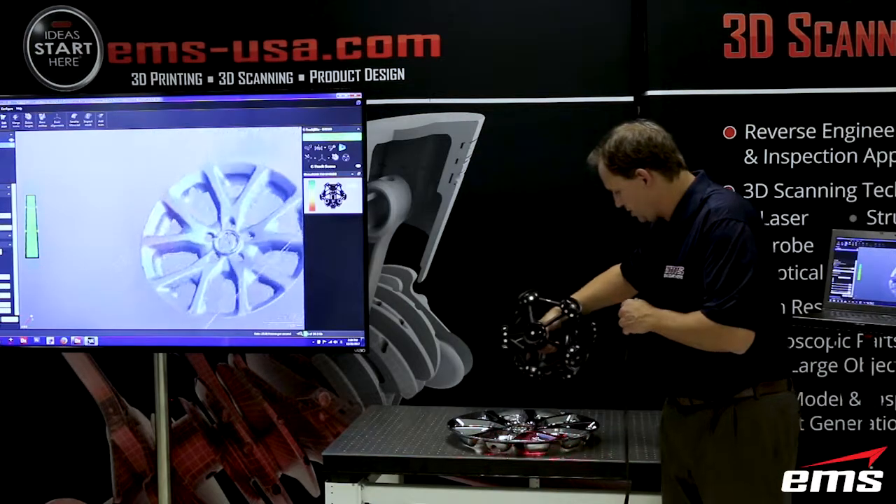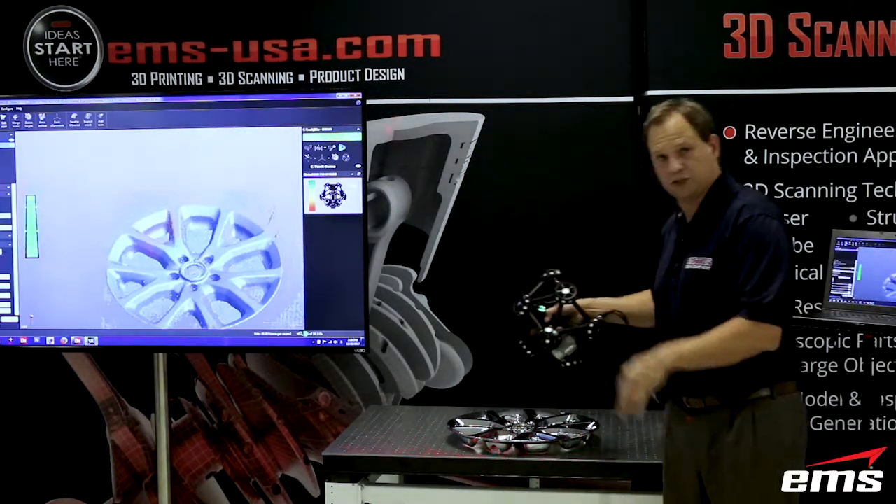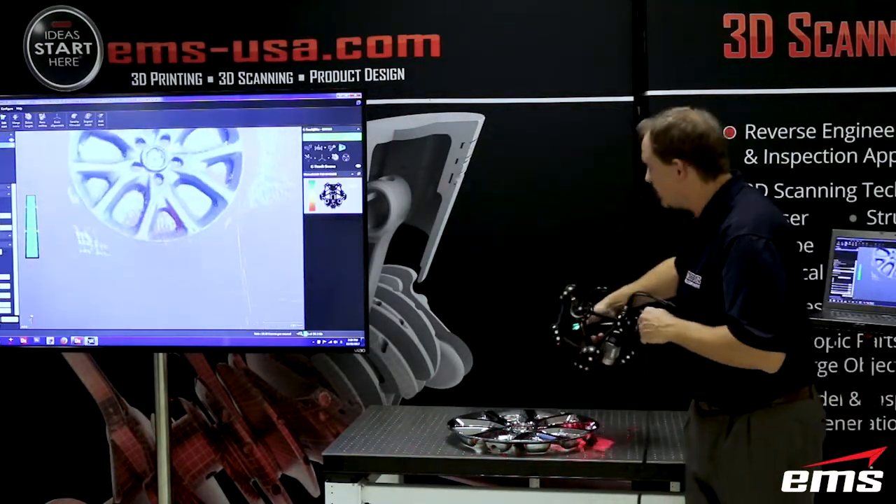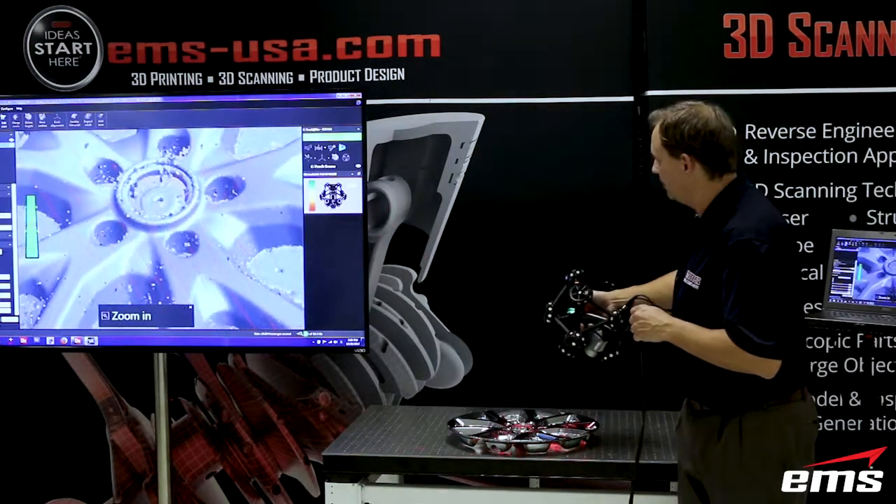You've got to go a little bit slower because I've had to crank up this laser power, which means I've got to slow down the sensors. That's essentially the capture rate of the scanner. But you can see this data looks very smooth, very nice. We'll zoom in a little bit here.